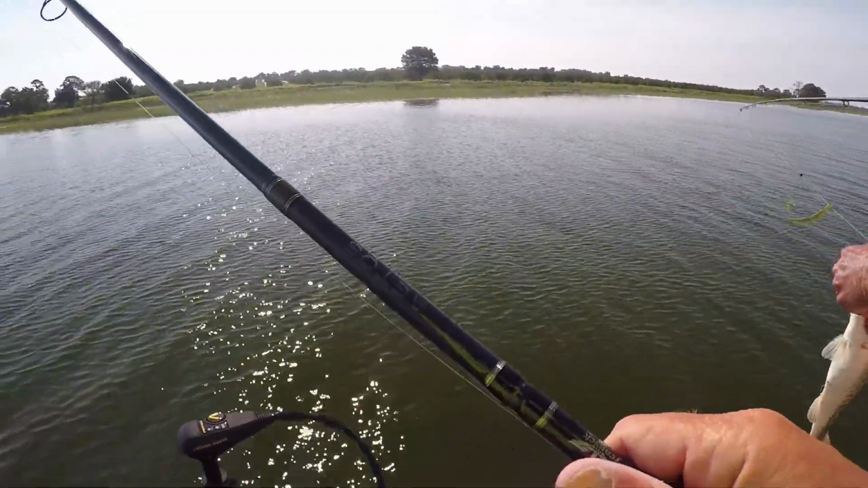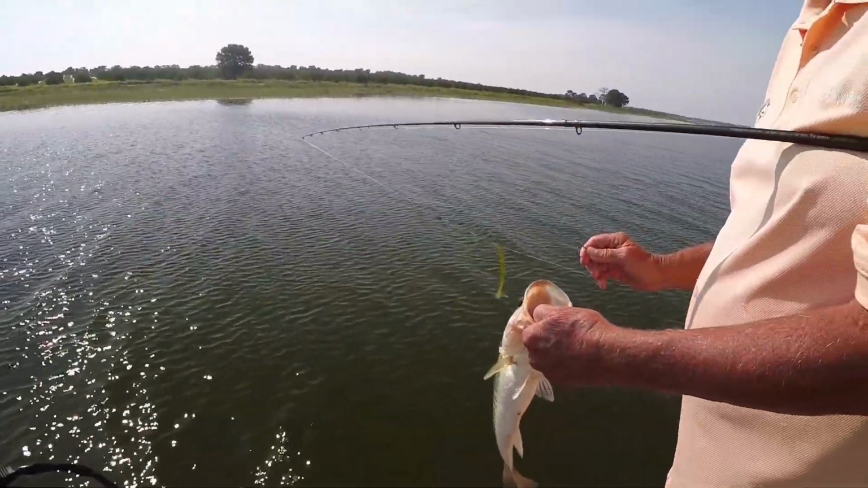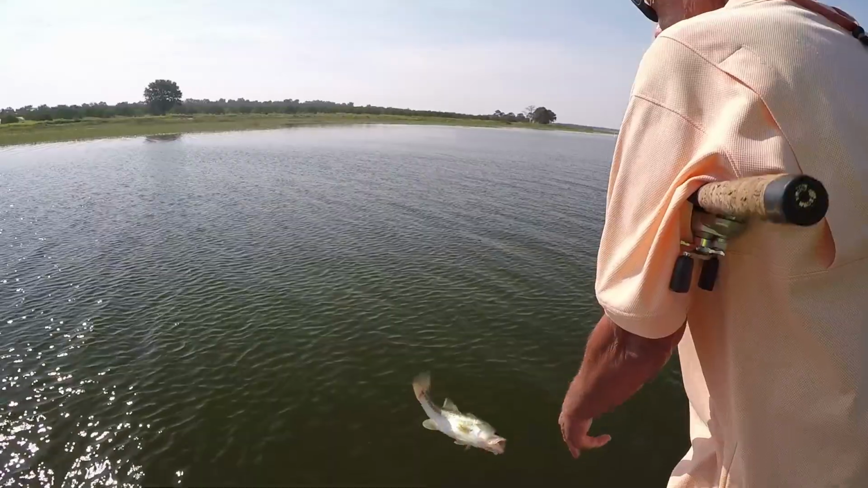Look at there. There's a big pile of brush here, brother. They're not big fish, but gosh, they're fun to catch. That's another 2 pounder. That's a nice fish. Very good, guys.